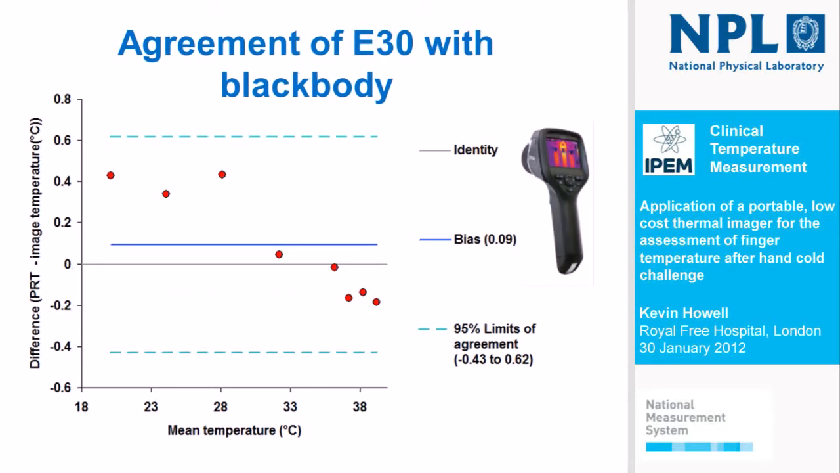If we do the equivalent for the E30 device, again on average we get a very small bias of only plus 0.09 degrees Celsius, somewhat wider limits of agreement in this cheaper device. This time though, the tendency of the measurements is in the opposite direction, so the E30 tends to underread the true temperature at low cavity temperatures and overread the cavity at higher temperatures.